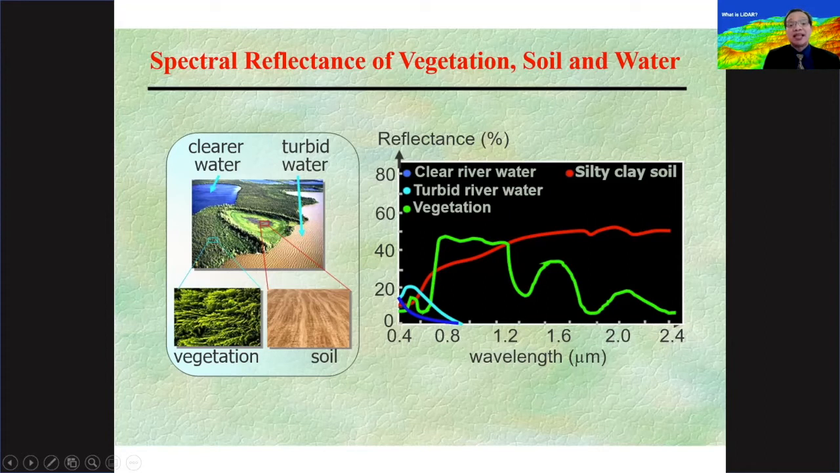represents vegetation or plants. So this is a very idealized curve, a signature curve of plants. There are certain peaks and valleys in this particular curve. One such peak or increased reflectance is here. This corresponds to around 0.5 micrometers in terms of wavelength of the EMR. And this is actually corresponding to the green reflectance of plants.